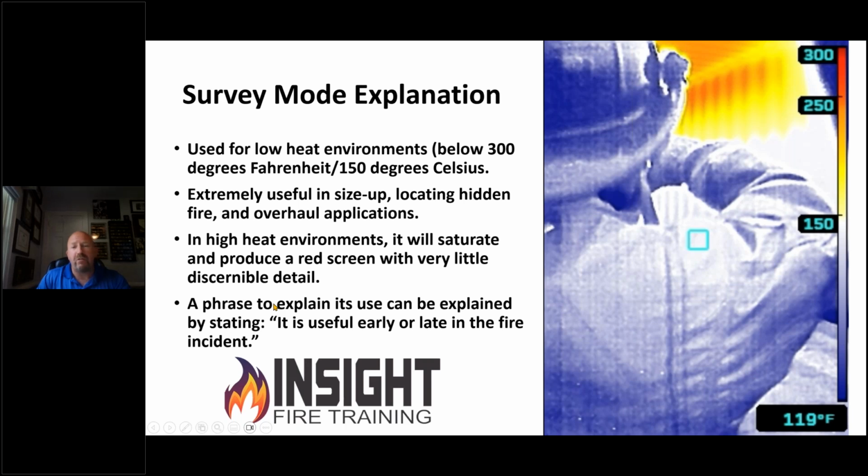Your other feature that this device has that I mentioned was very valuable is called survey mode. Every fire service camera, in my opinion, should have 2 application modes. Application mode meaning you have an option to choose for task. You have fire or you have an investigative. Investigative in this case is survey mode. This is the only camera on the market that colorizes at 150 degrees.